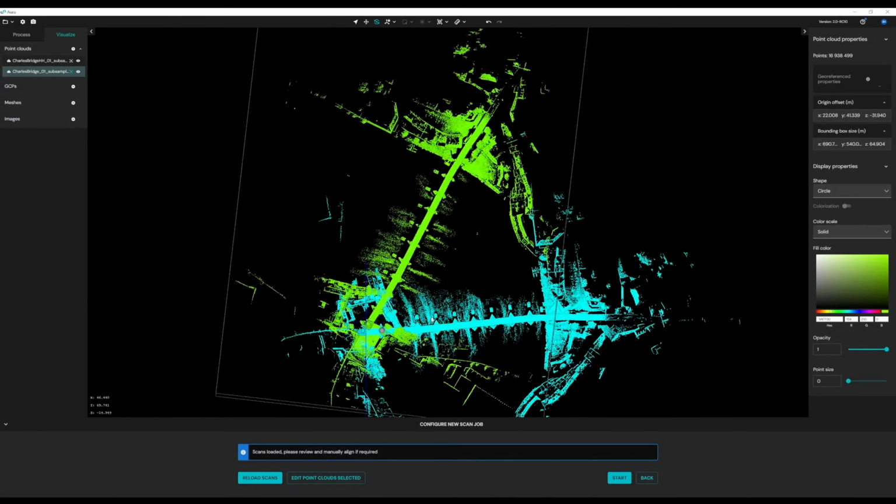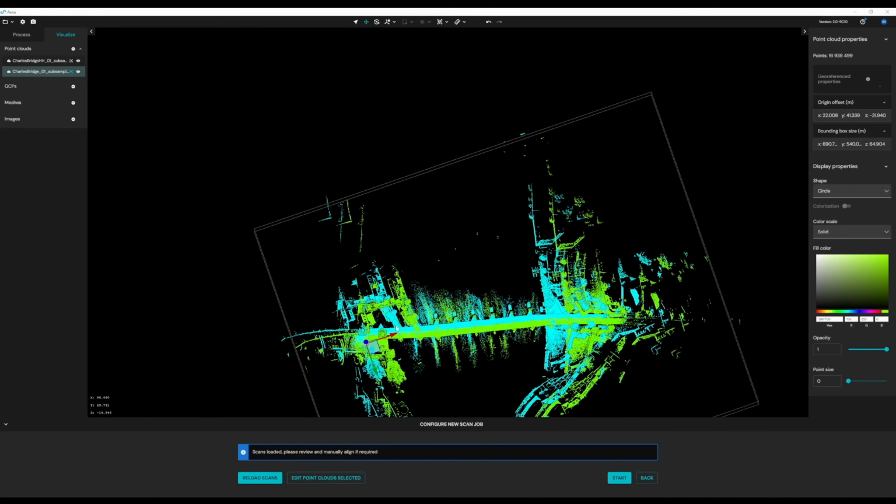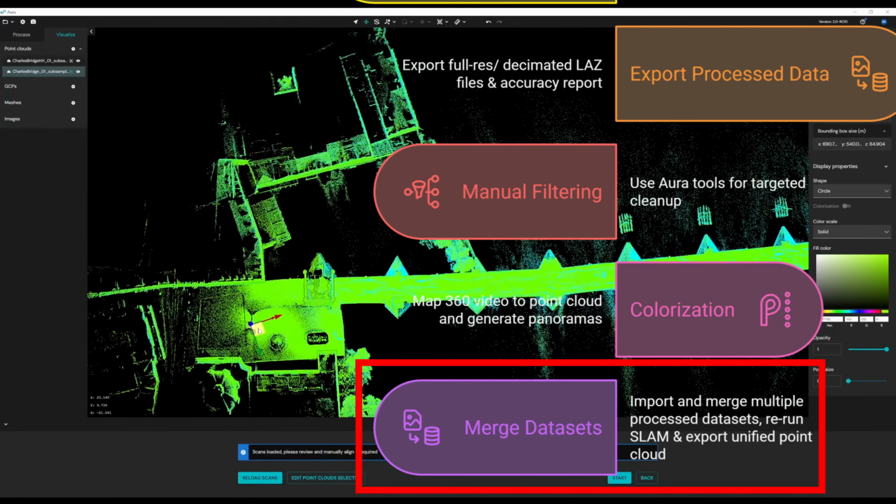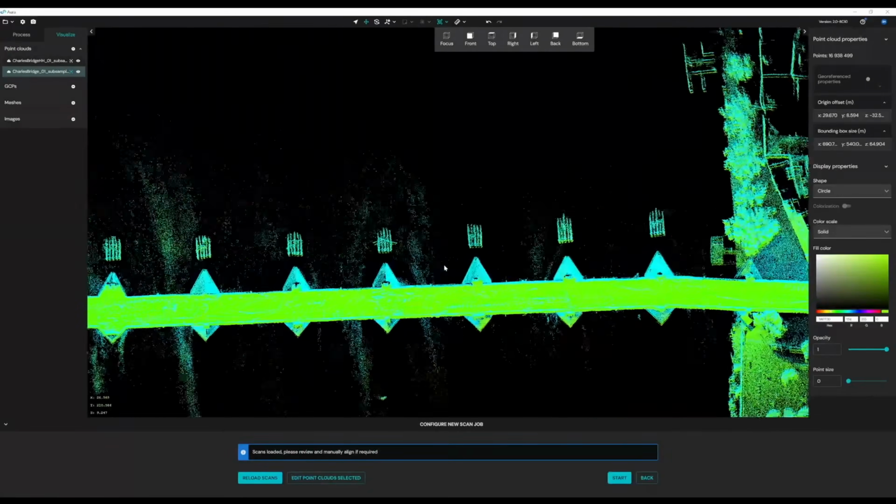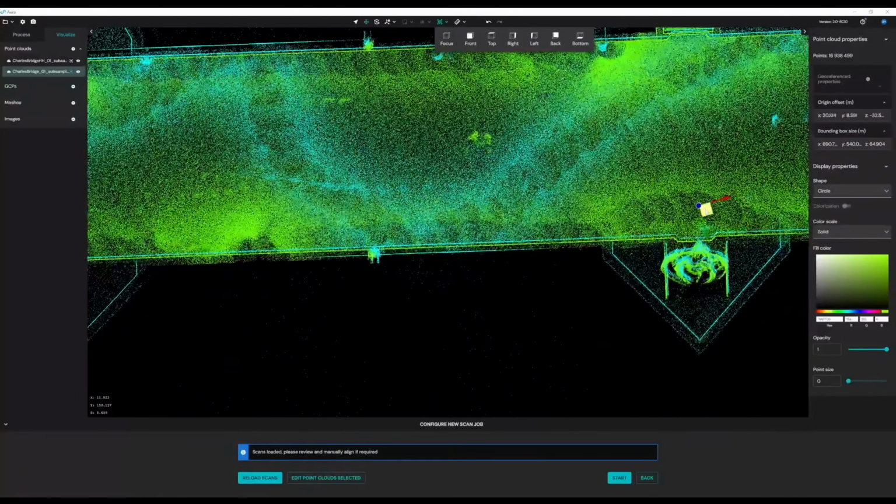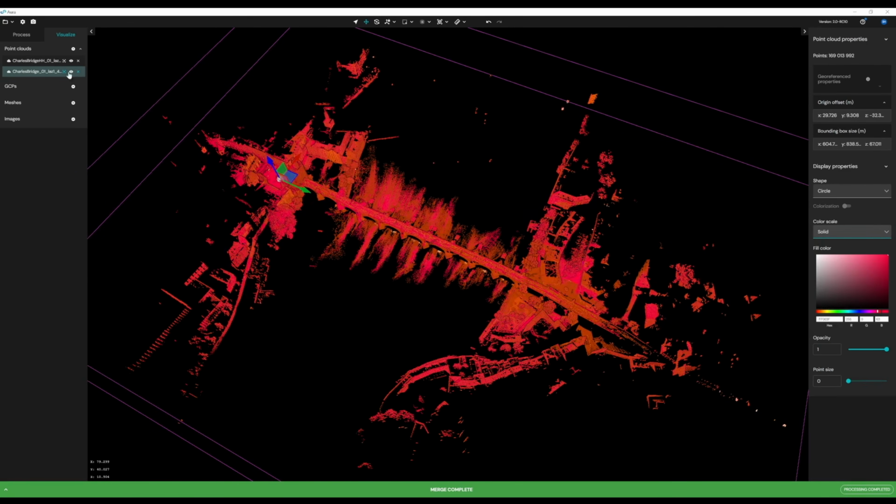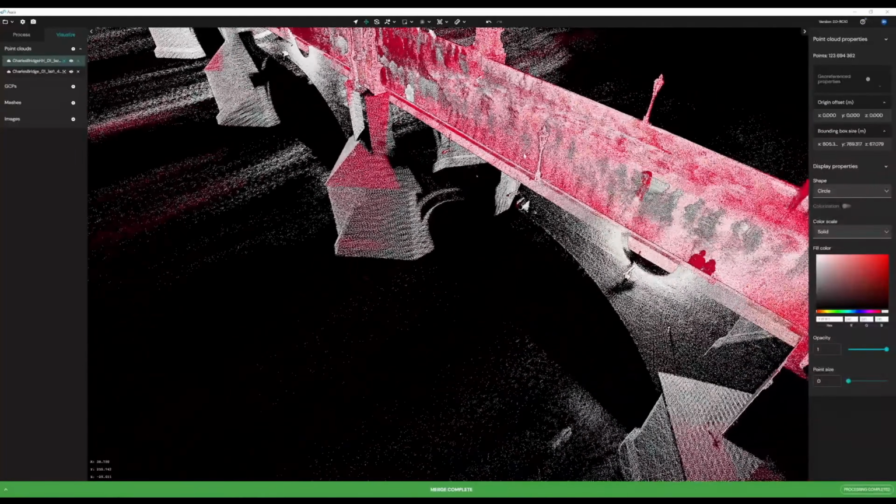If you captured your project with multiple datasets, you can now go back into Aura, import these processed datasets, and merge them using a non-rigid approach. Aura essentially reruns the SLAM between overlapping datasets and creates new loop closures that did not exist previously.